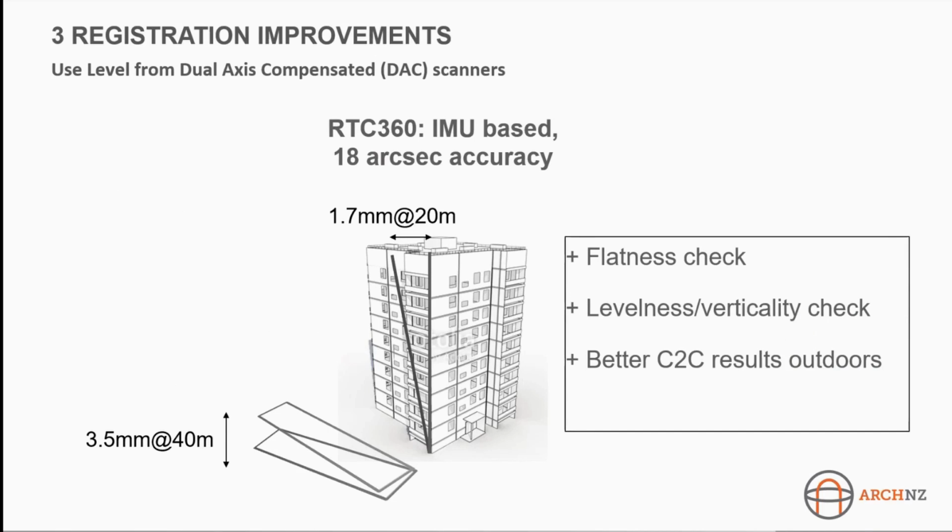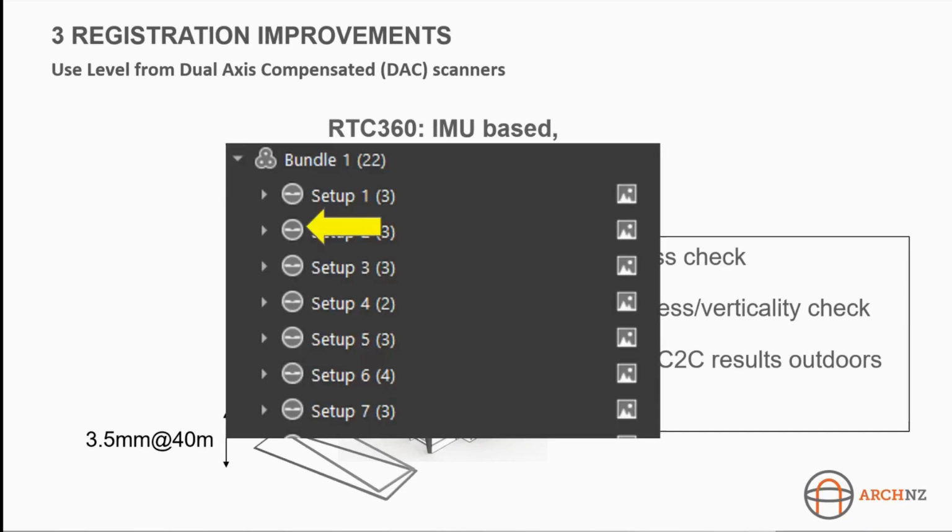This came out in the firmware version 5. It is optional, so you just have to check the setting on the right corner of your RTC 360 screen to make sure it's enabled. If your high accuracy tilt is enabled, then you get this line through the setups on the screen. If it's not enabled, it'll be a dot. So you know that you can do the DAC setting if you've got this line through the data.